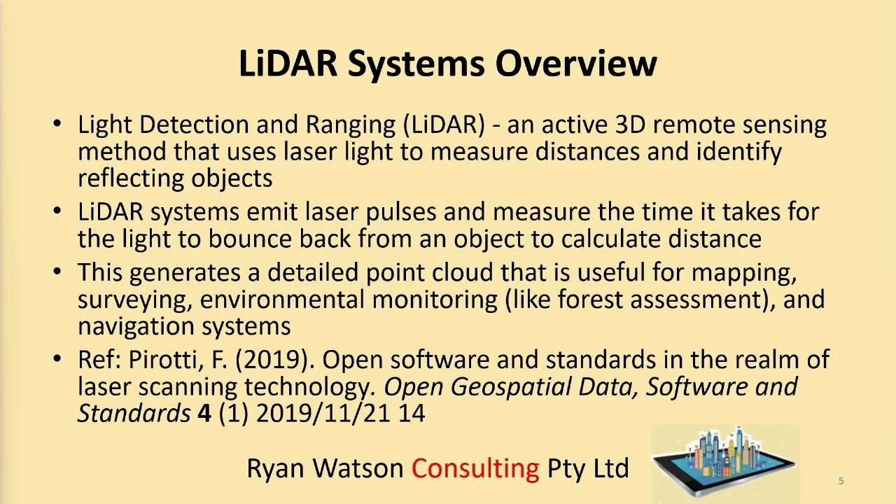So you may or may not know what LiDAR is. Light detection and ranging. It's an active 3D remote sensing method that uses laser light to measure distances and identify reflecting objects. LiDAR systems emit laser pulses and measure the time it takes for the light to bounce back from an object to calculate the distance. This generates a detailed point cloud that is useful for mapping, surveying, environmental monitoring, like forest assessment and navigation systems. There's a paper there on how laser scanning uses open software and standards, worth reading.